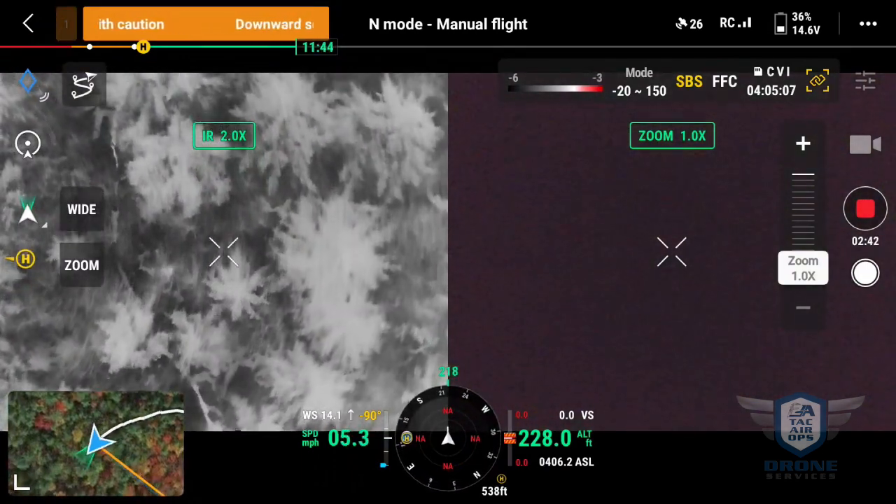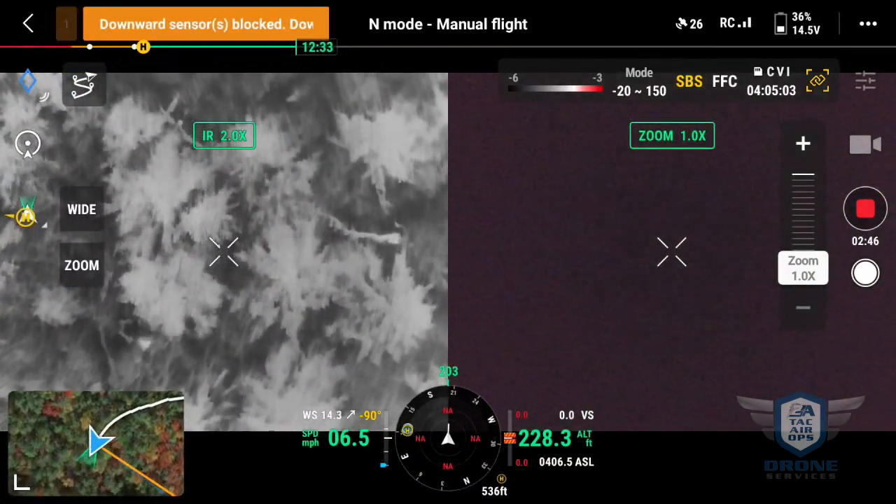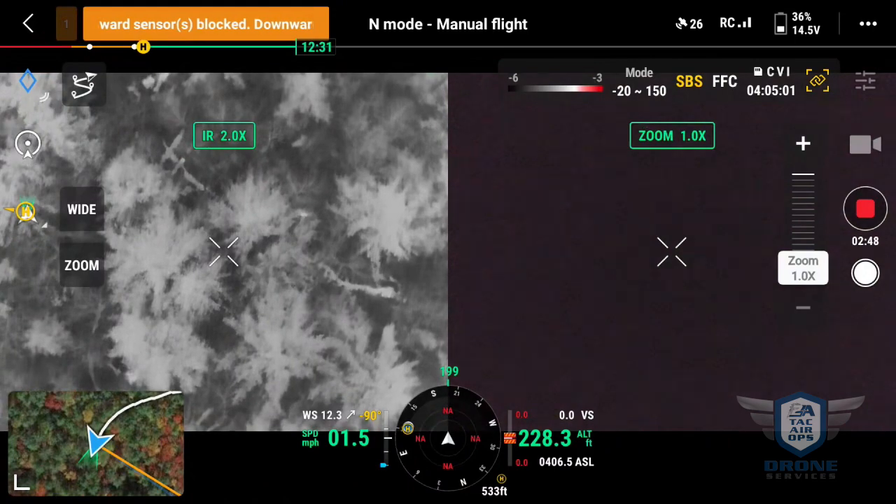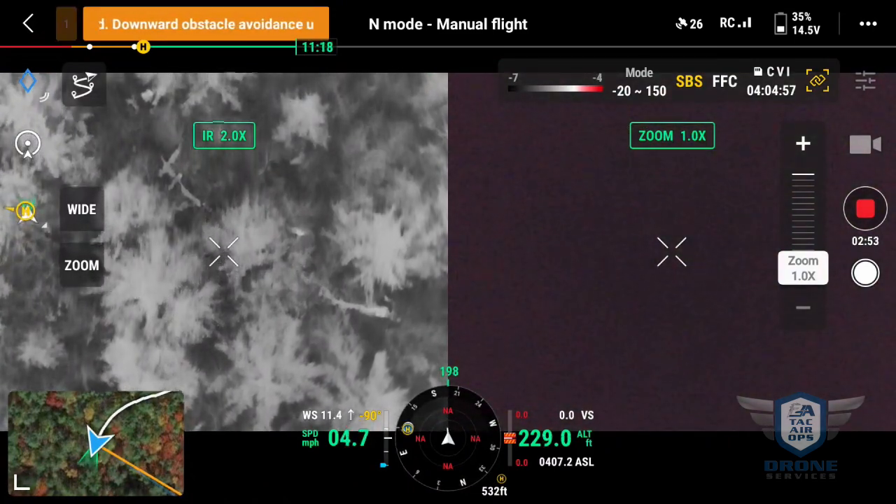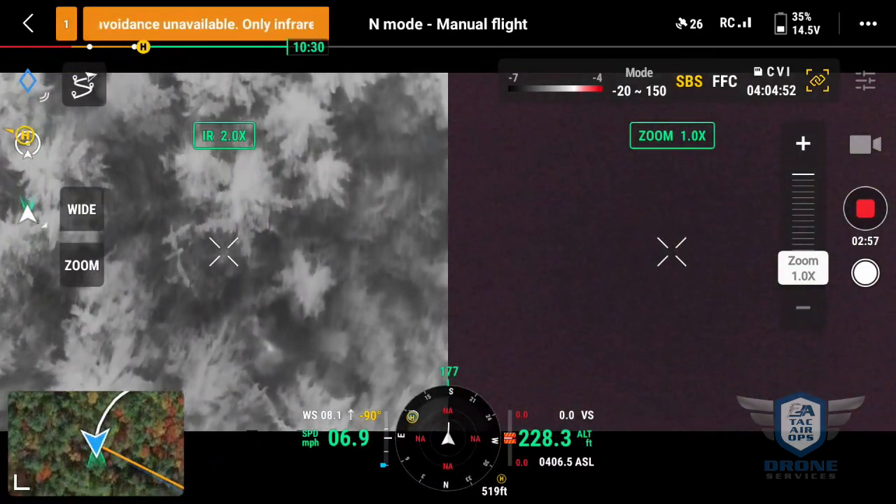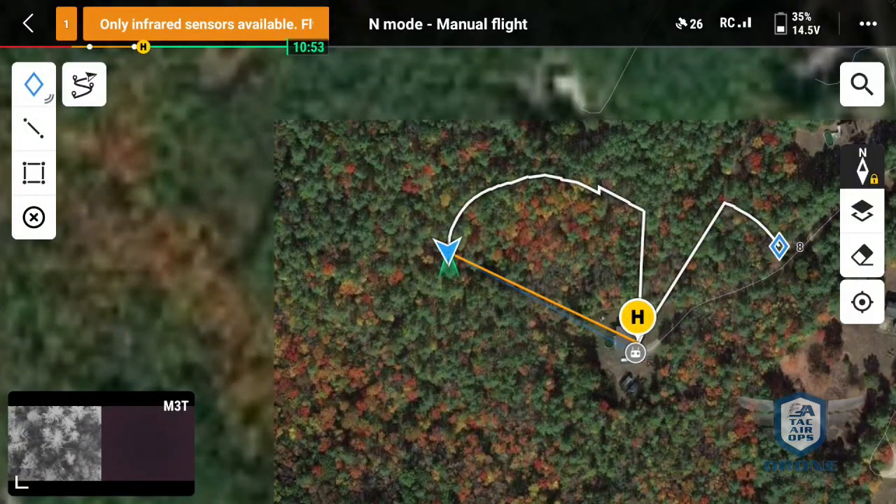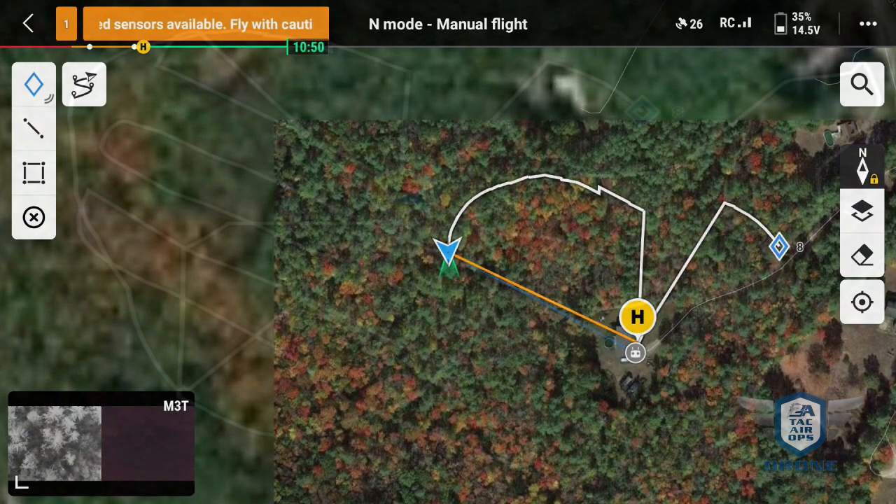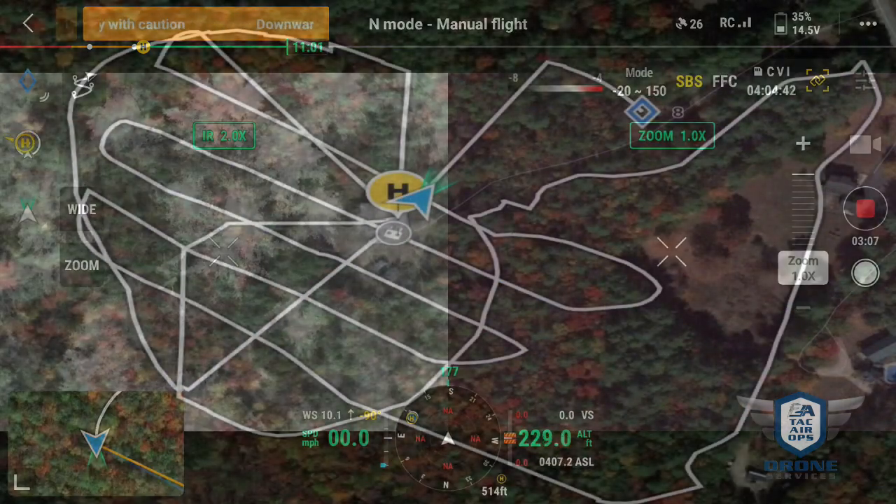This is mostly what we were doing, very slow, meticulous searching. Very often I would move the drone, the Mavic 3T, a short distance, and then stop and look. We did some large loops just to check the general area first, and then once that didn't produce anything, I started to conduct more of a grid search.